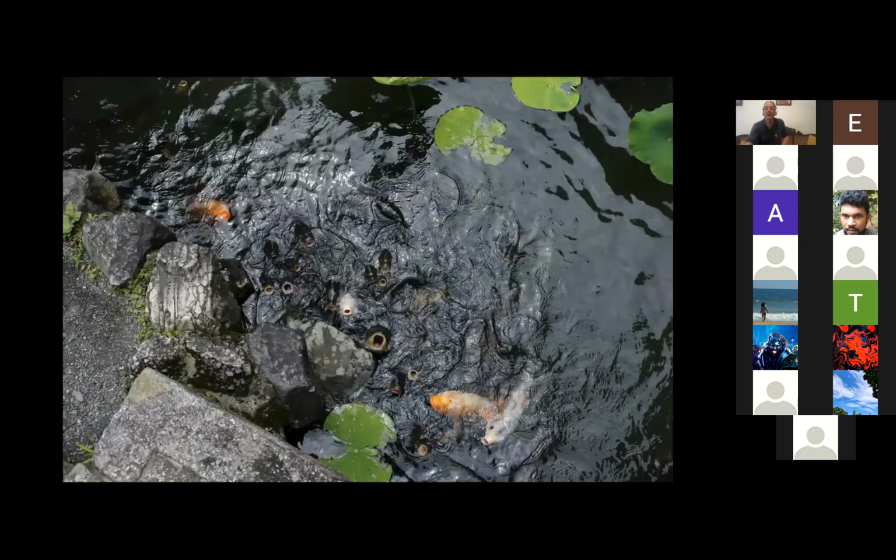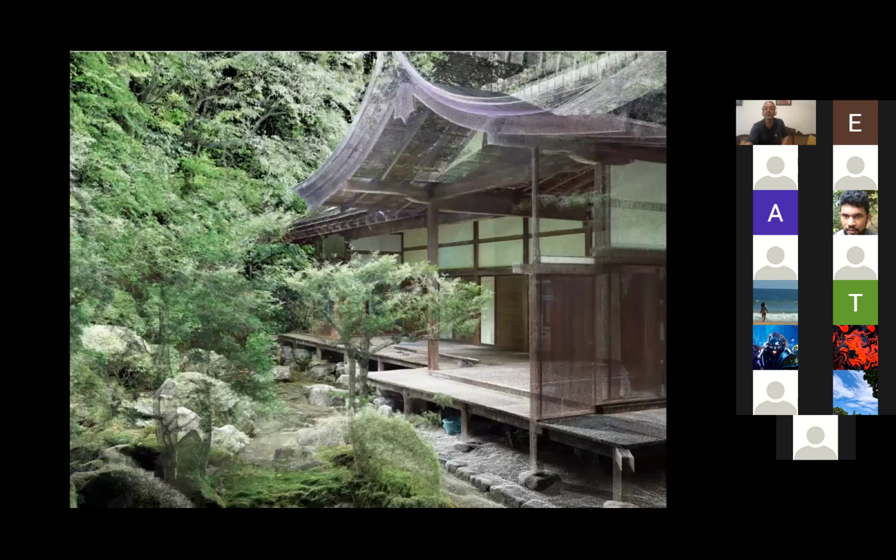Here we are recording fish. This is again a beautiful view of that model, point cloud model of Midera, the garden.